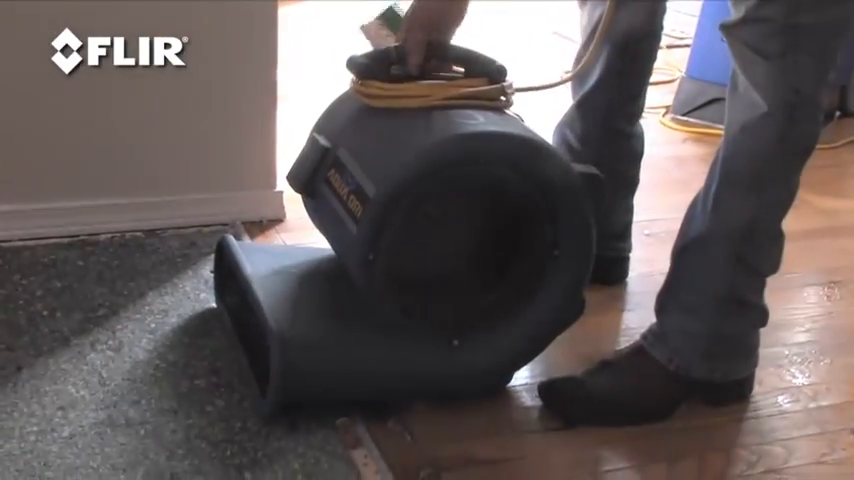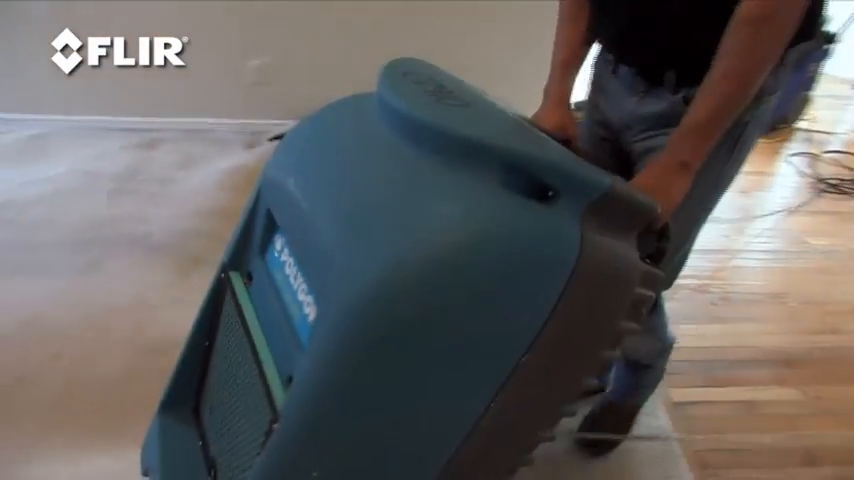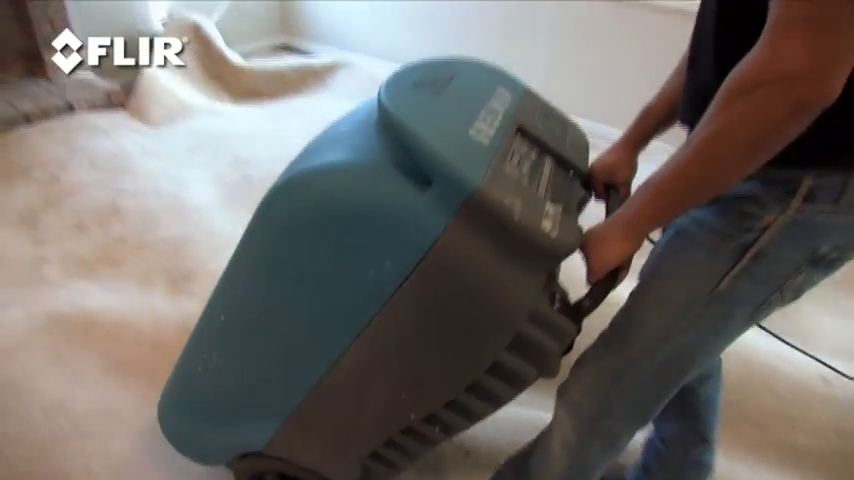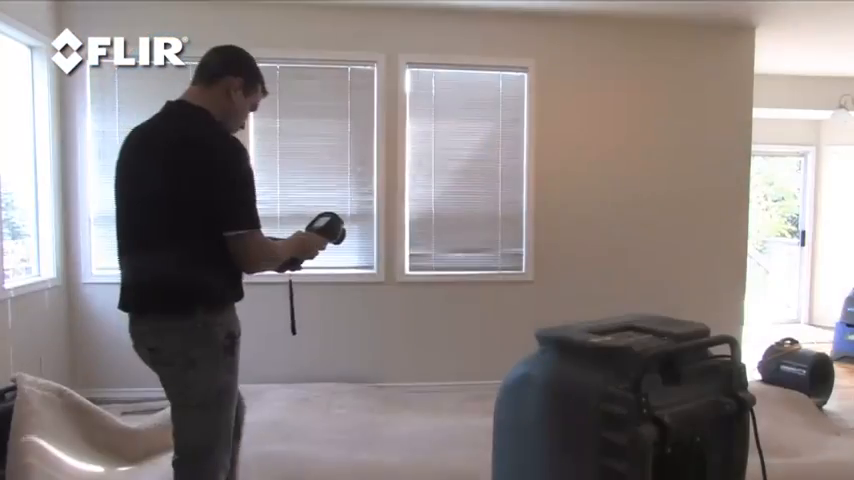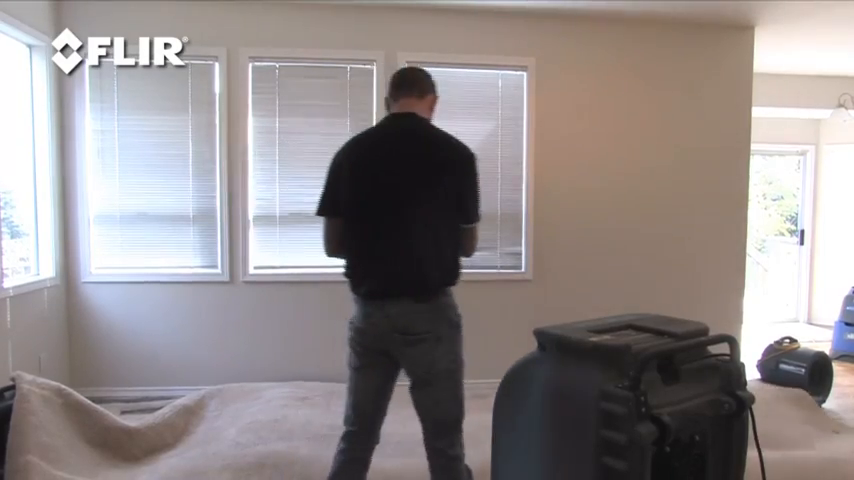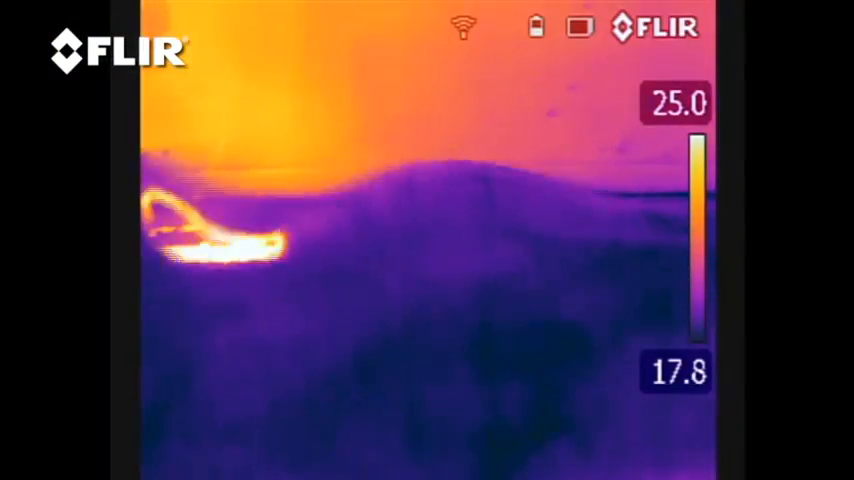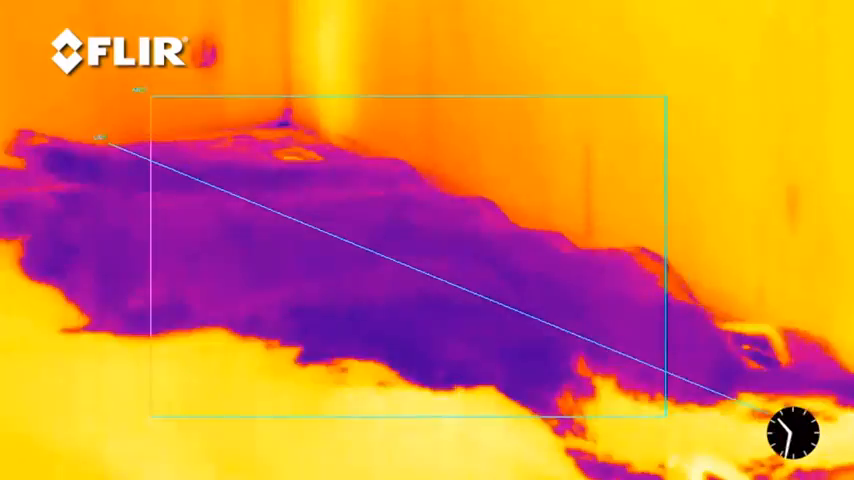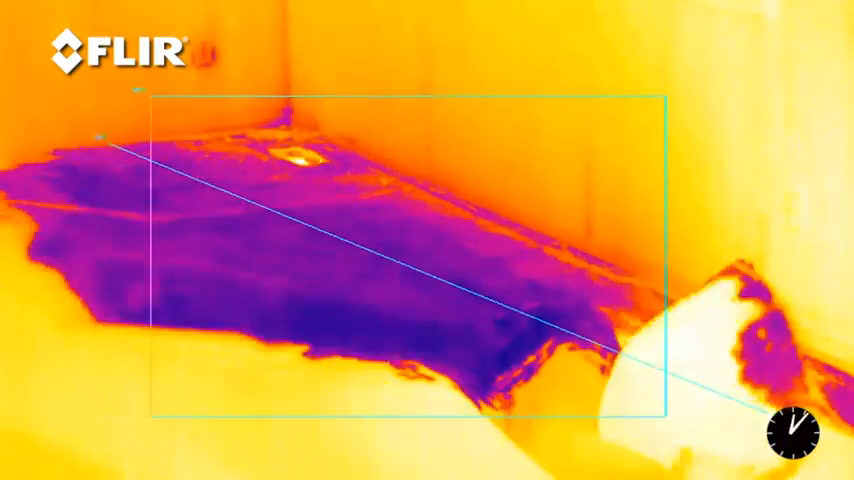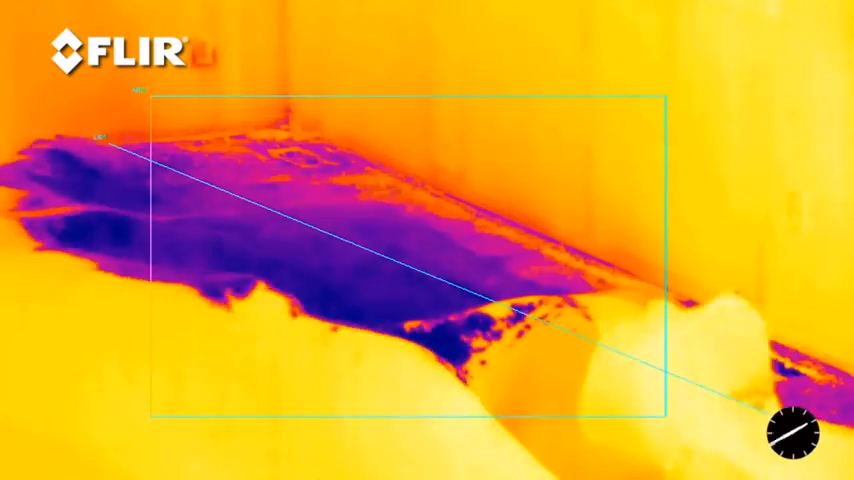Next, time for the carpet blower. This will help get some air moving and dry out the flooring. You'll also need a heavy-duty dehumidifier. All this equipment is available at most tool rental stores. With the blower and dehumidifier running, monitor the dry-out process with the FLIR thermal camera. In this time-lapse video, you can really see how well the drying process is going.